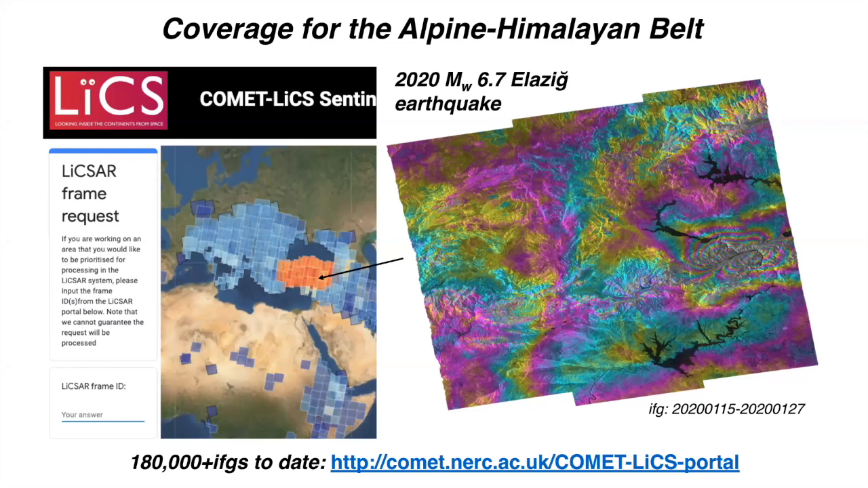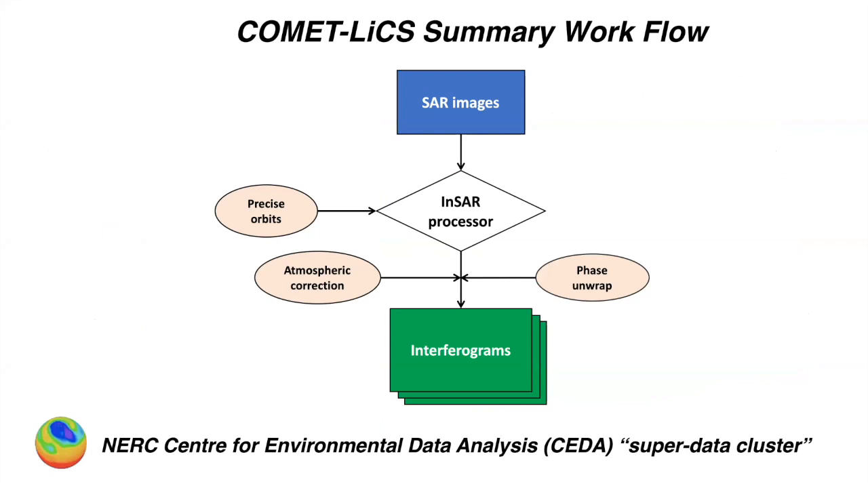So in addition to co-seismic studies, what we're actually interested in doing is time series and velocity analysis. This flow chart just demonstrates briefly the processing workflow for the LiCSAR portal. Basically you take your SAR images, you put them through an InSAR processor, and then out comes a stack of interferograms. Precise orbits are used to create these interferograms. There's also unwrapping, so you can download both wrapped and unwrapped data. Ultimately, we will also incorporate atmospheric corrections into the mix, but currently this has to be done independently.